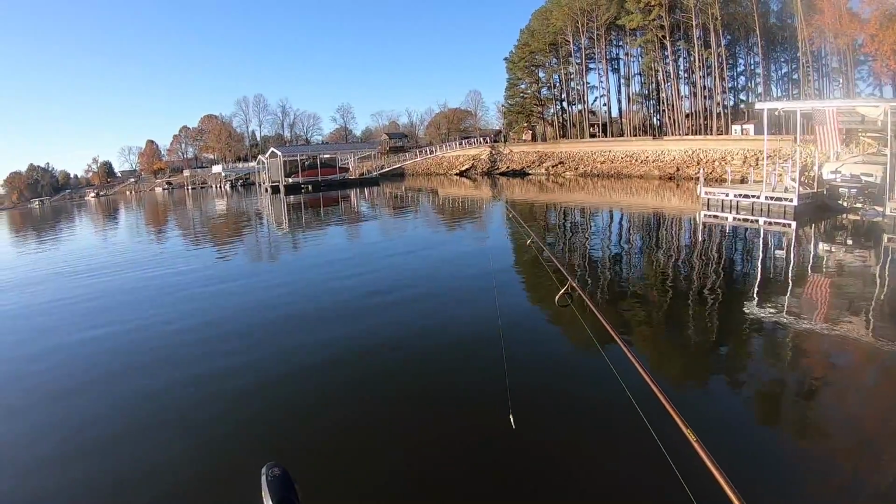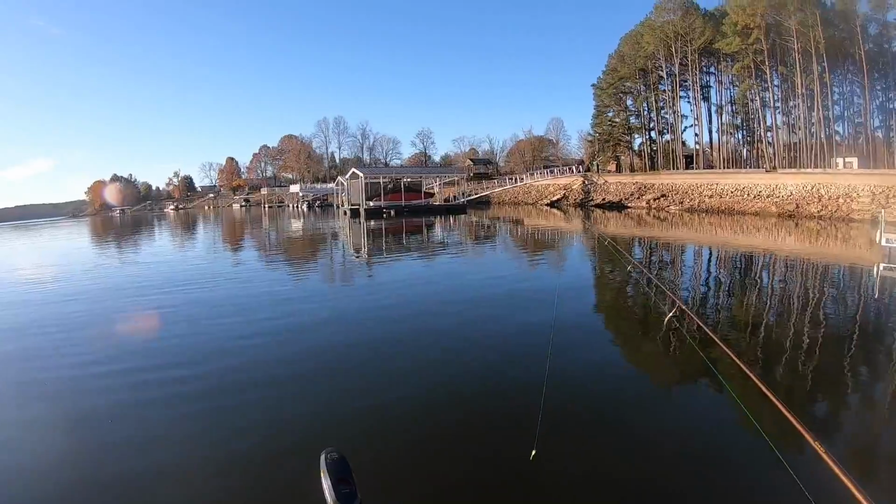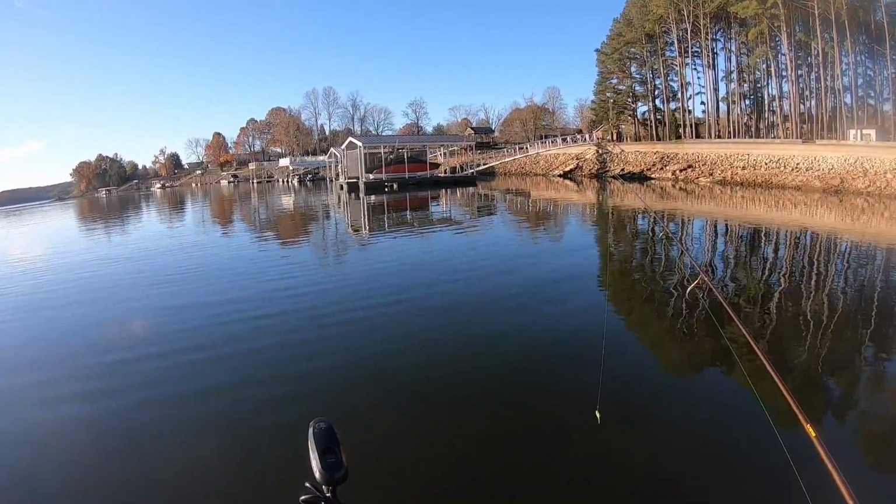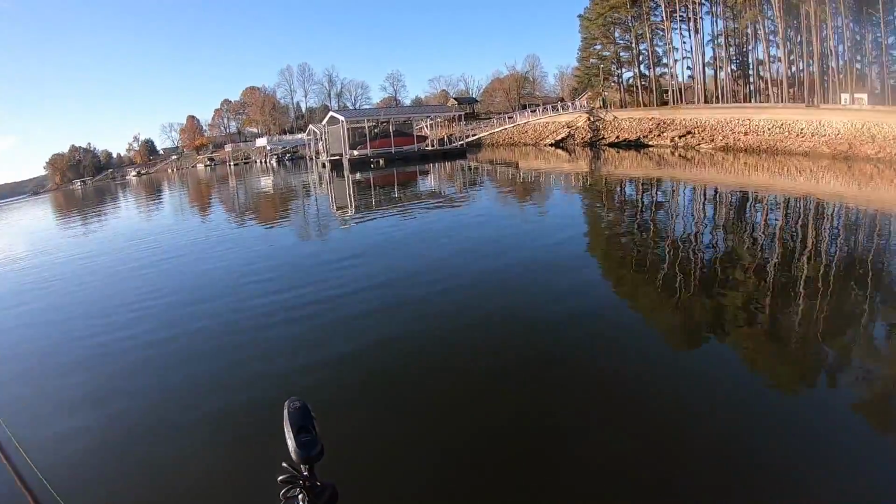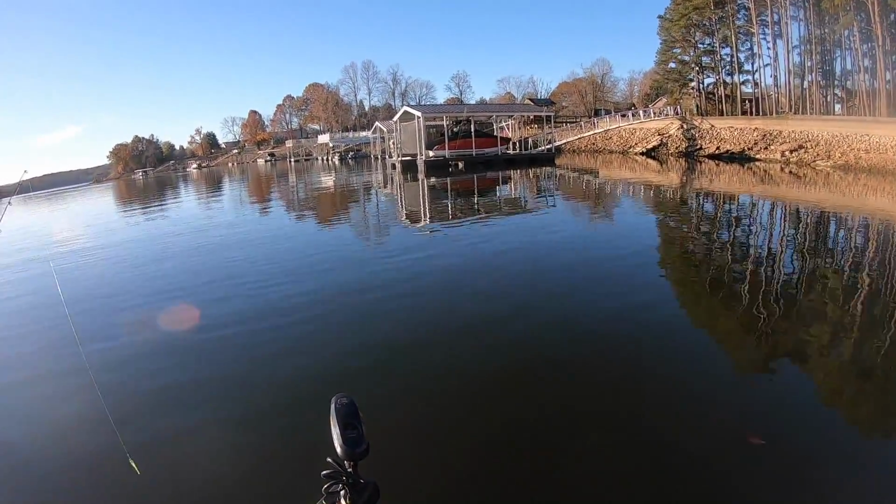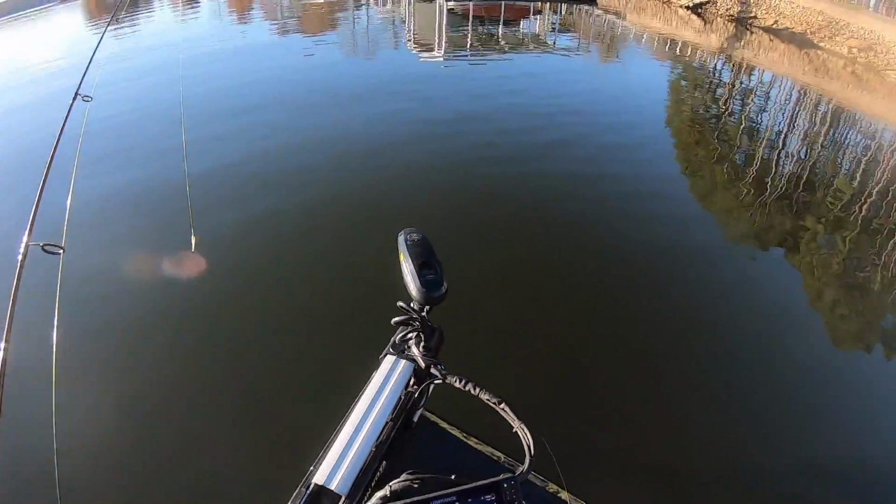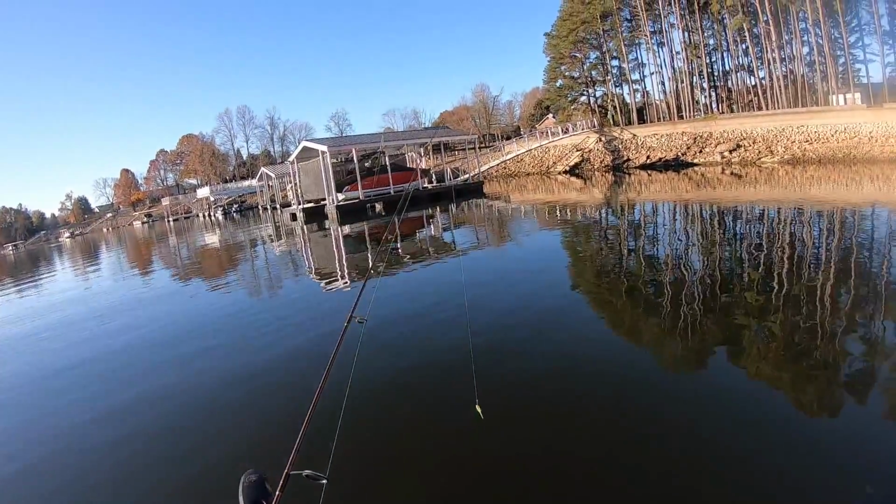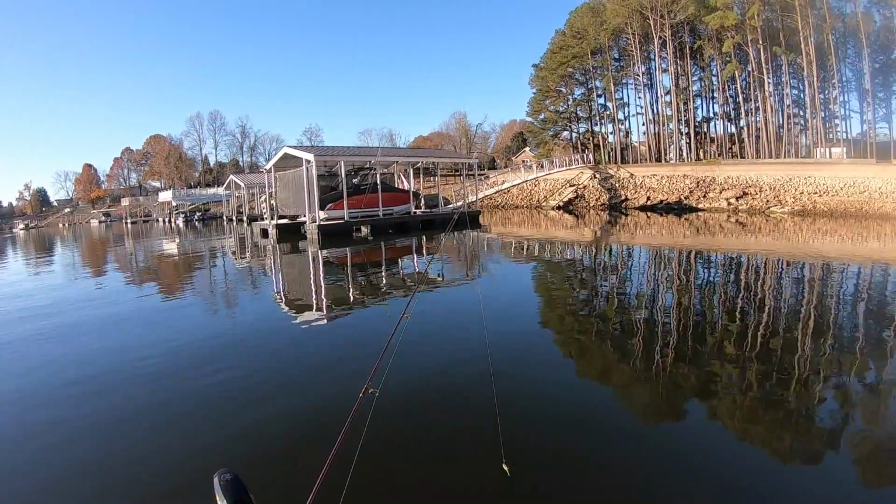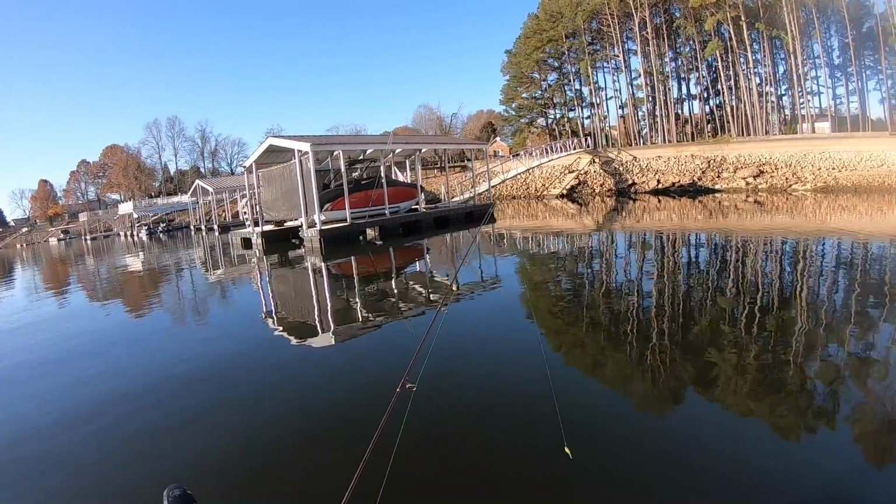All right, guys, we are back on Tim's Ford Lake this morning. Like I said, we've had a pretty good cold front come through the past couple of days, and it's been pretty chilly, so the water temperature is coming on down. My water temperature gauge is still settling in. I just put in, so I'll let you guys know what it is here in a few minutes when it settles down. But I just started idling down this line of docks, and I saw a good group of crappie